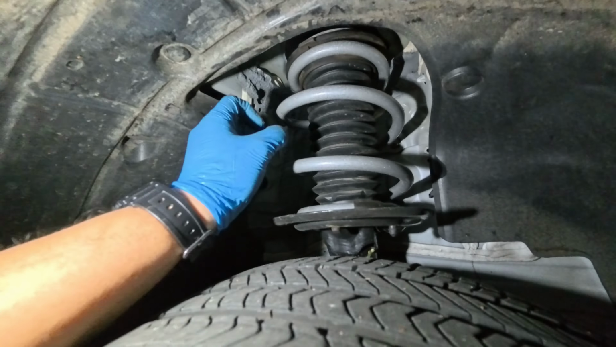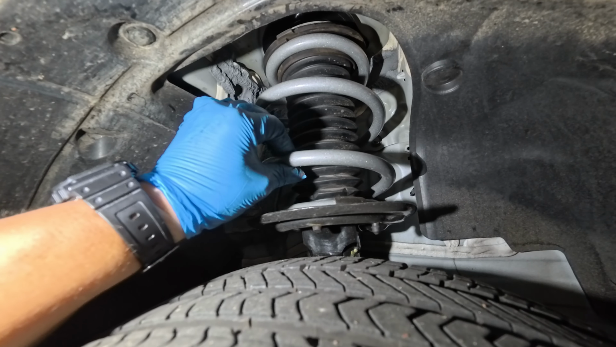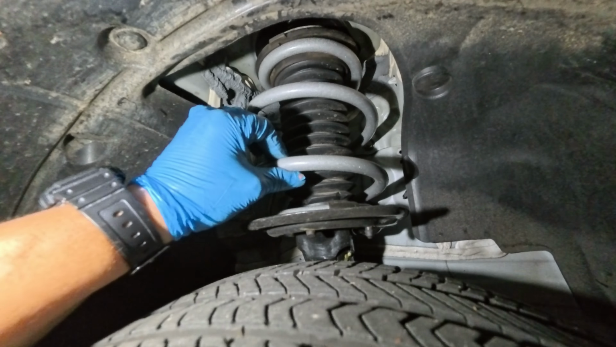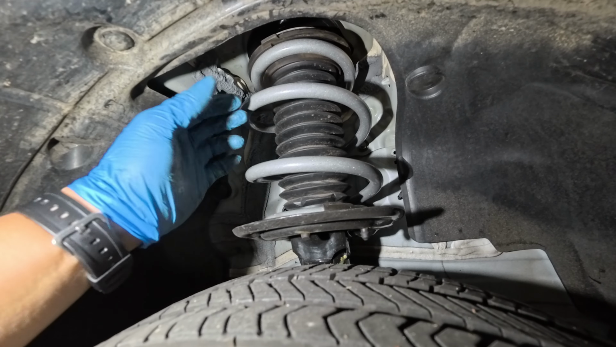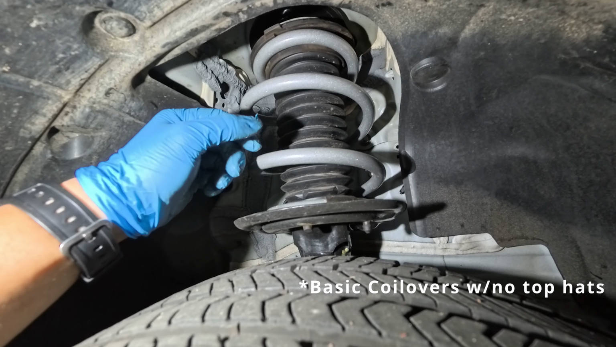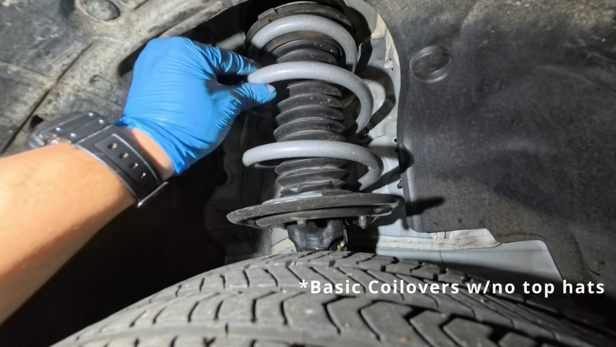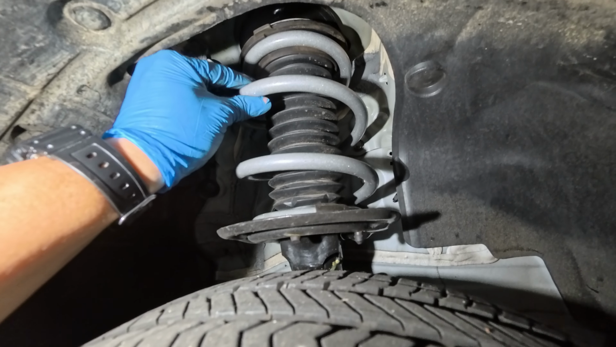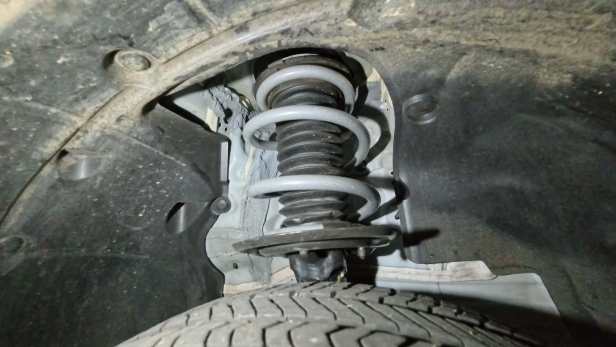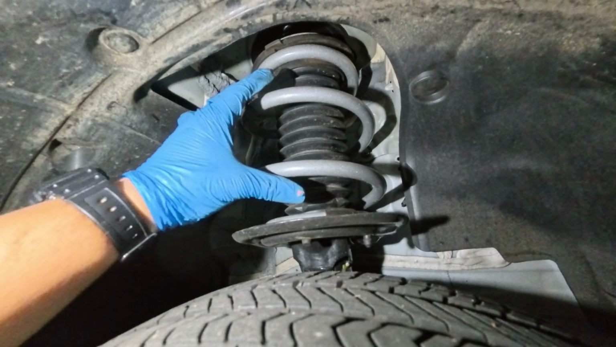Just want to show you guys that this has some play in here. It's nothing to be concerned about, to be honest with you. This is common on even some coilovers where there is no preload on here, which is fine. The car is not going to be going airborne, so this doesn't really matter.